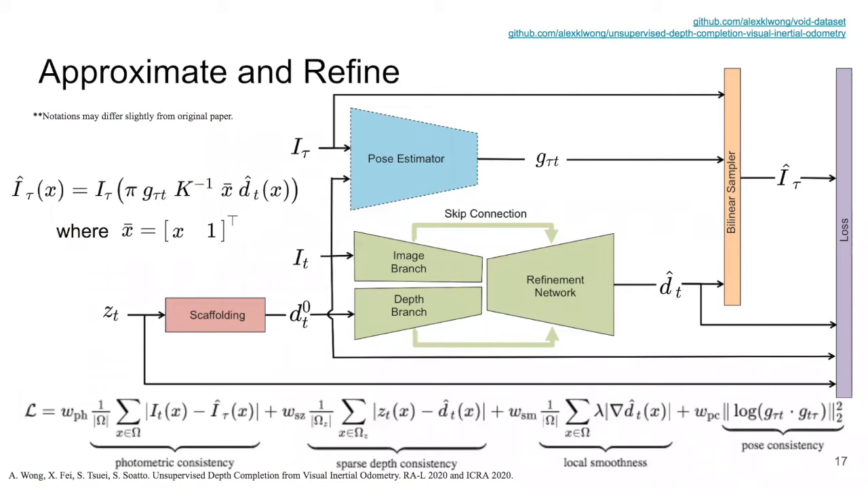This allows us to construct our loss function, which consists of a photometric consistency term, a sparse depth consistency term, a local smoothness regularizer, and a forward backward pose consistency term. We note that our approach is completely unsupervised and only requires images and sparse depth measurements to jointly learn depth and pose.